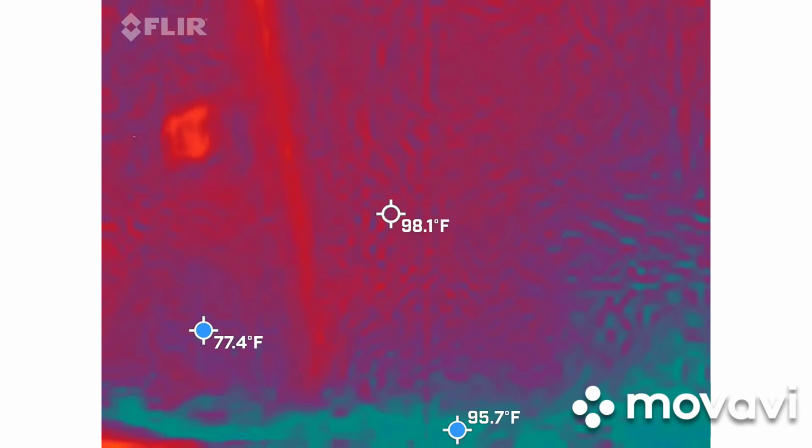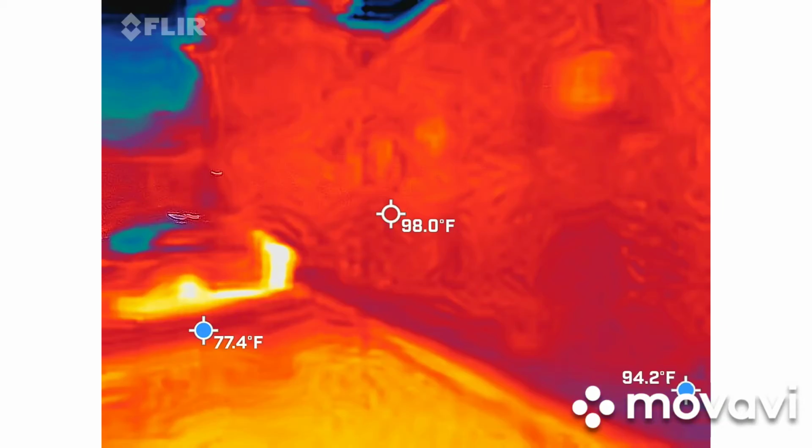And grading in the dark has become a great new shorthand trick I have. Oh, look at that. That's the highest it's ever gotten.